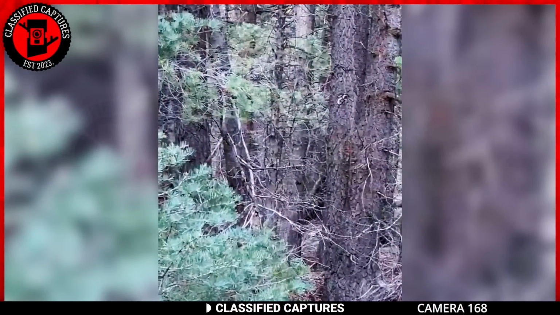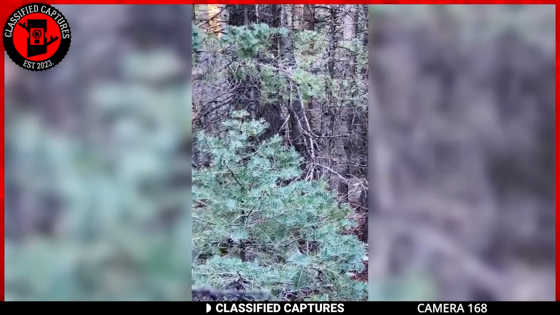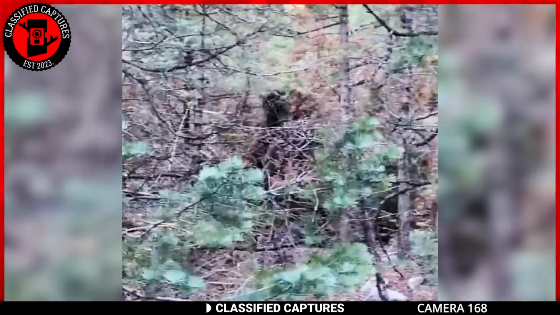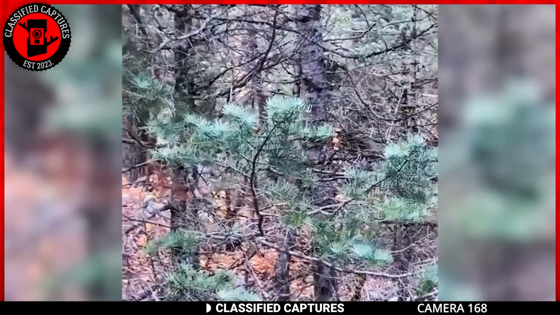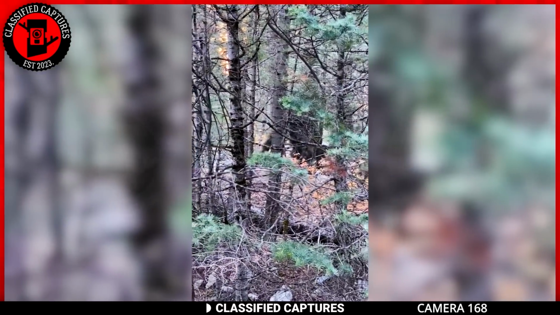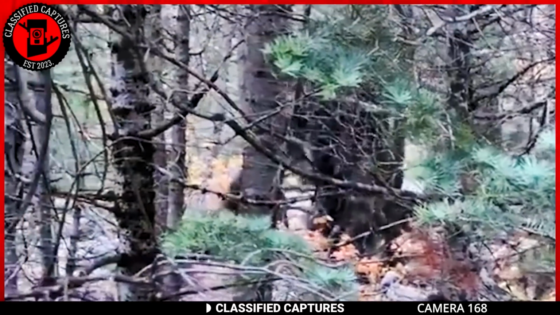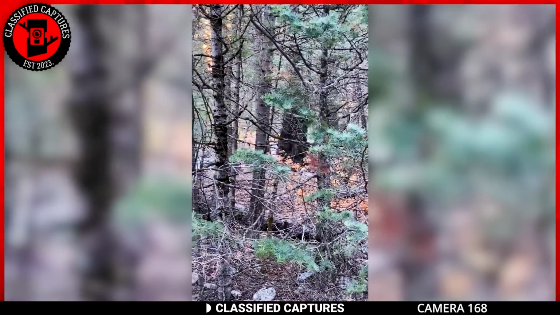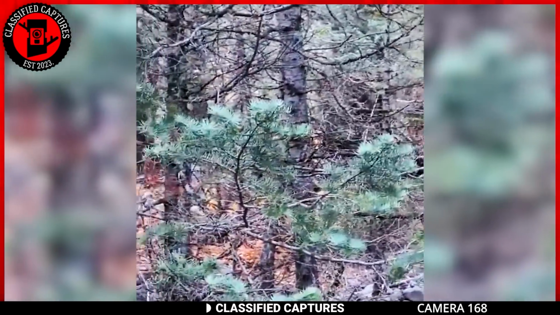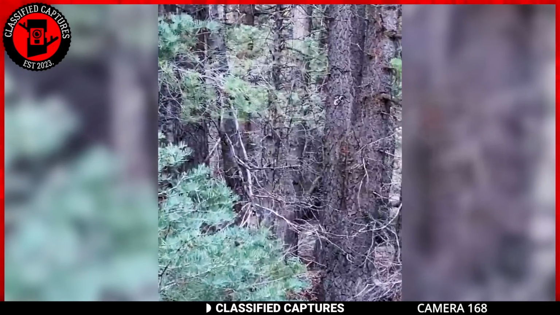Next, we have footage from a hiker in Utah who spotted a bizarre-looking creature walking through the woods. From the footage, we can tell that the creature had dark fur and stood about 7 feet tall. Unlike a Sasquatch, the creature had long arms that it used to move, reminiscent of a gorilla. If you pay attention, you'll hear something odd when it moves. Sounds like metal, does it not?